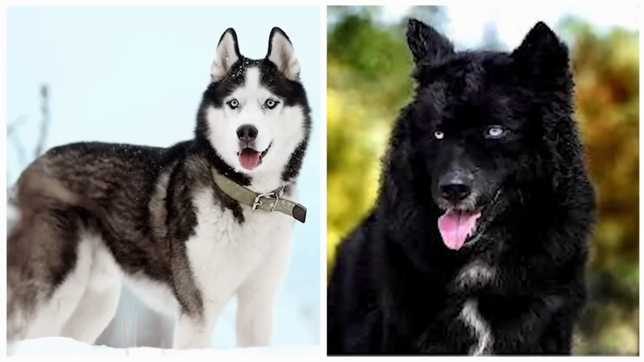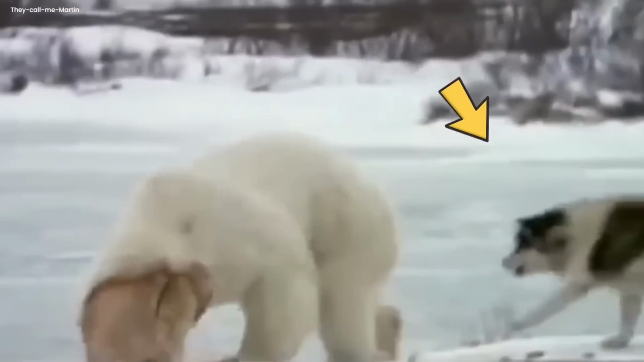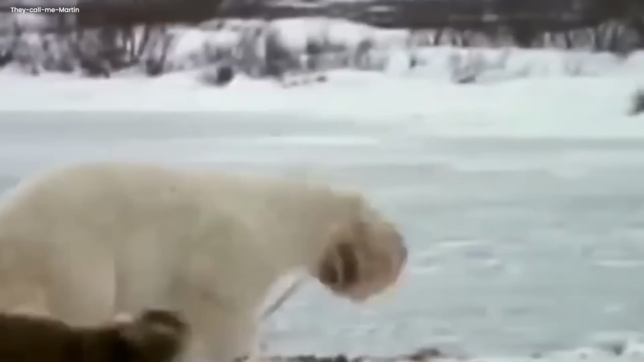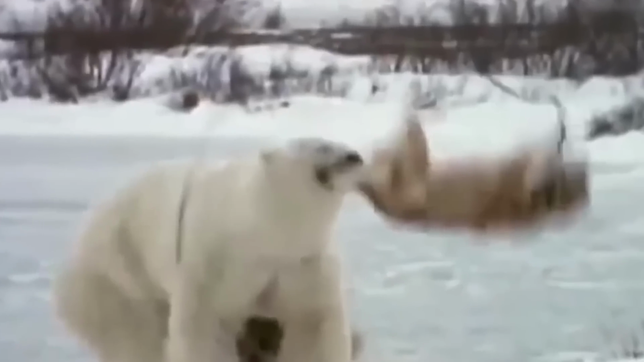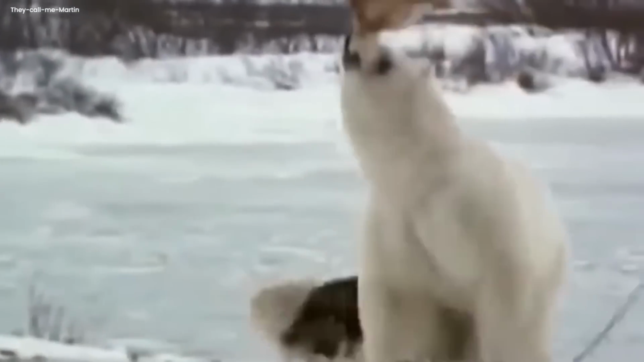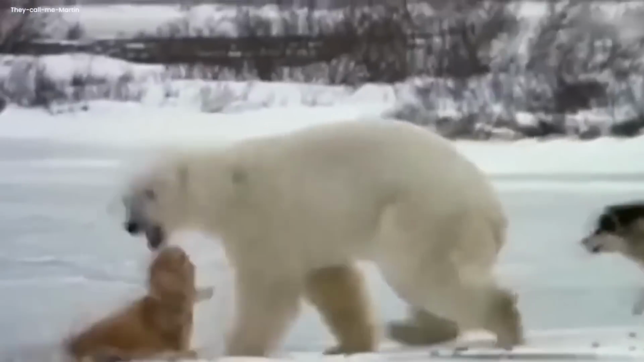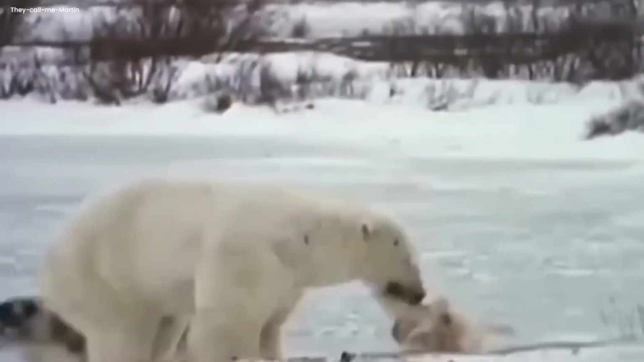Two other huskies, one black and white and the other black, are present, frantically circling and vocalizing in an attempt to distract the bear or help their companion. The video concludes with the polar bear still holding the dog, while the other two huskies continue their frantic movements. The outcome remains uncertain, leaving viewers with unanswered questions and concerns about the fate of the dogs.